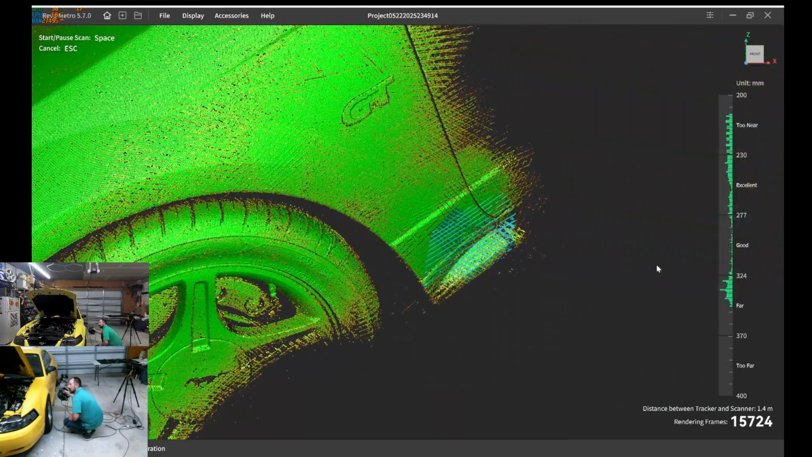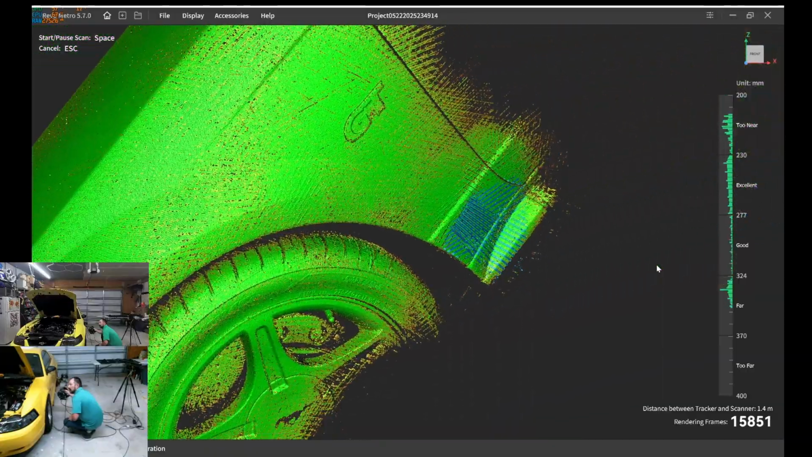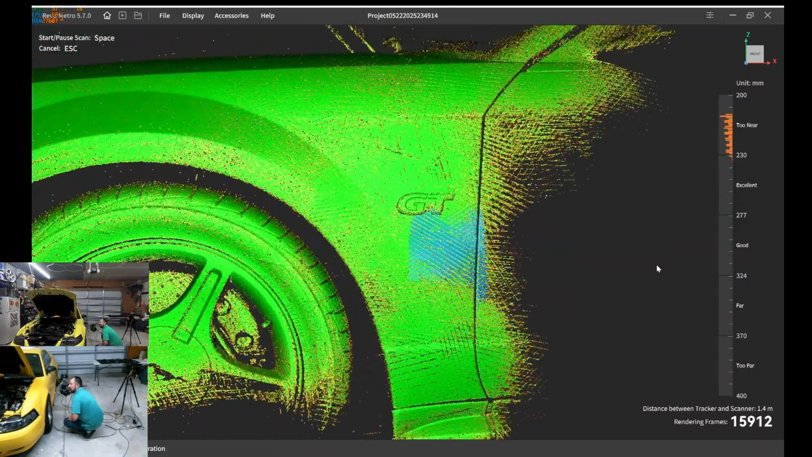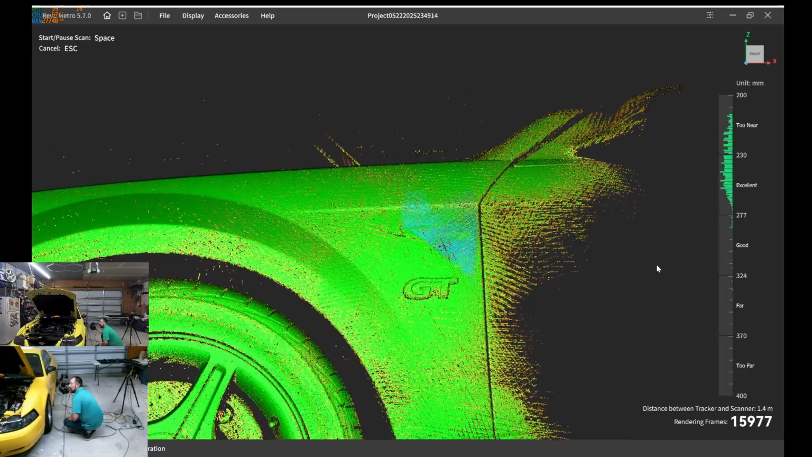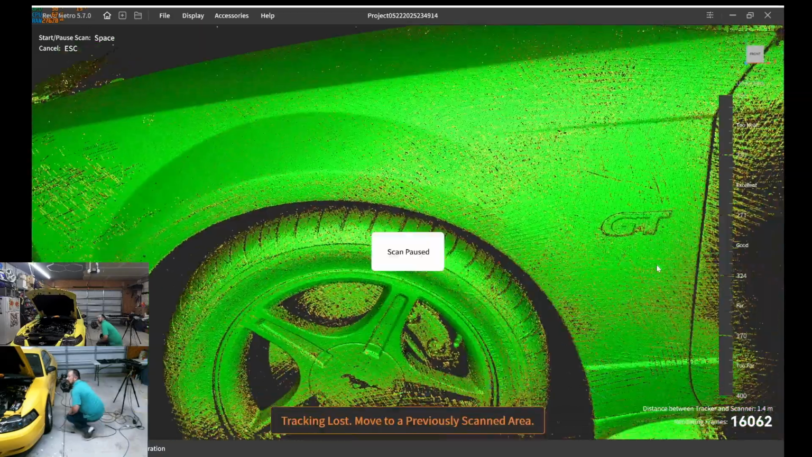It's enough to fill in that area right there. I'm on the bleeding edge of the Trackit. I want to get this edge really good. Okay. Let's go ahead and finish this.